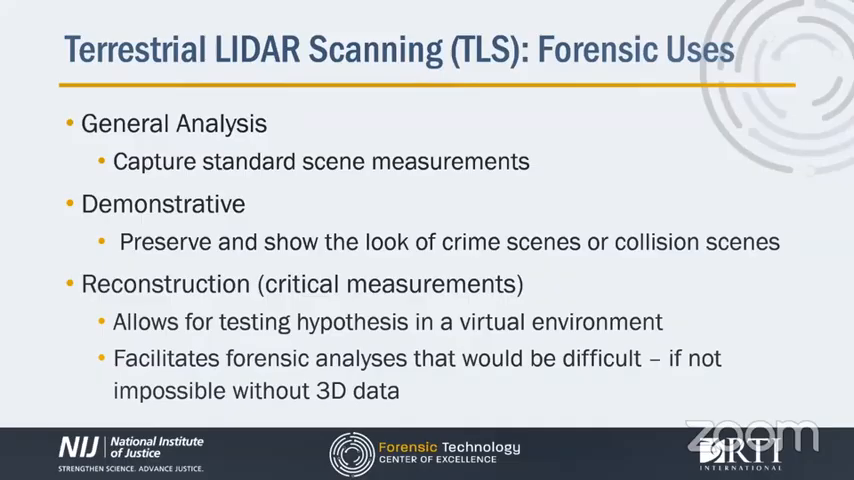So general analysis is when the data is to be used to take overall general measurements of things like evidence, vehicle sizes, locations, buildings, and maybe perspective or sightline distances, and really any measurement where a standard level of accuracy is sufficient.